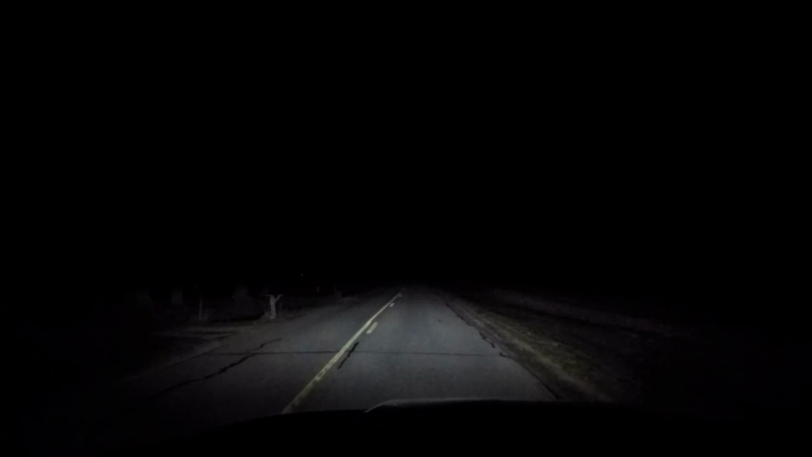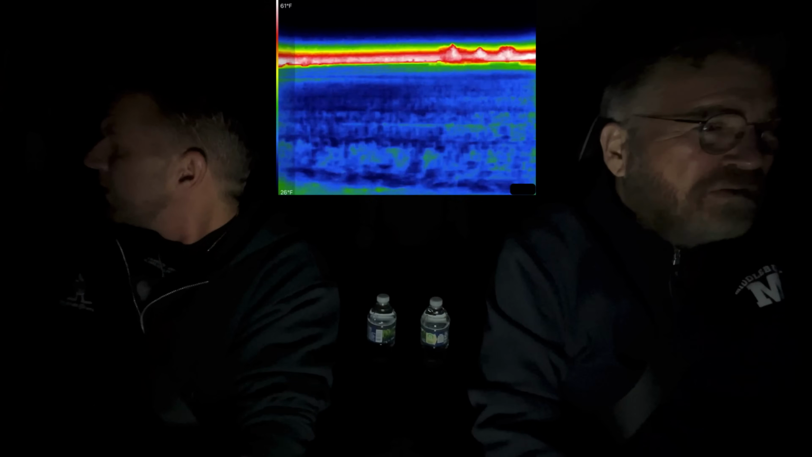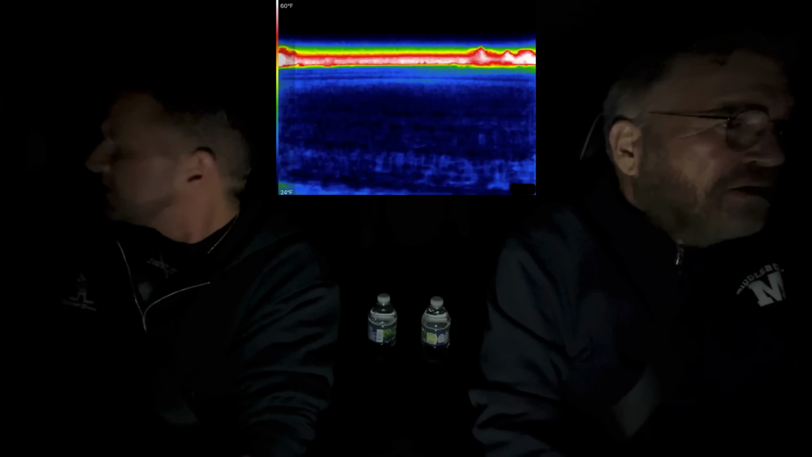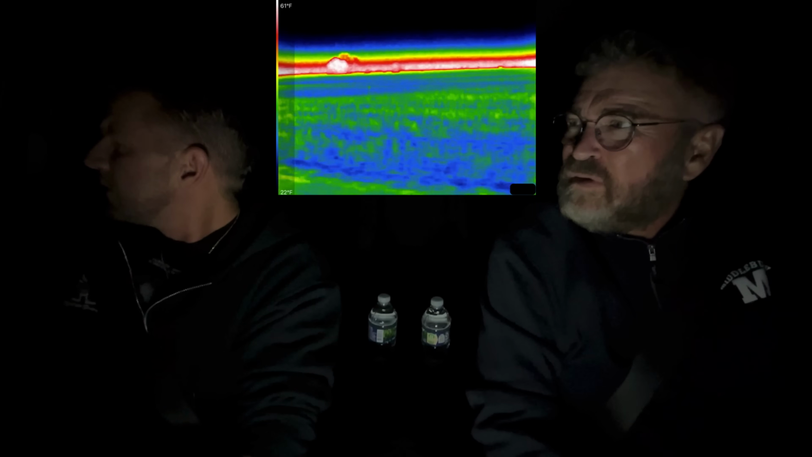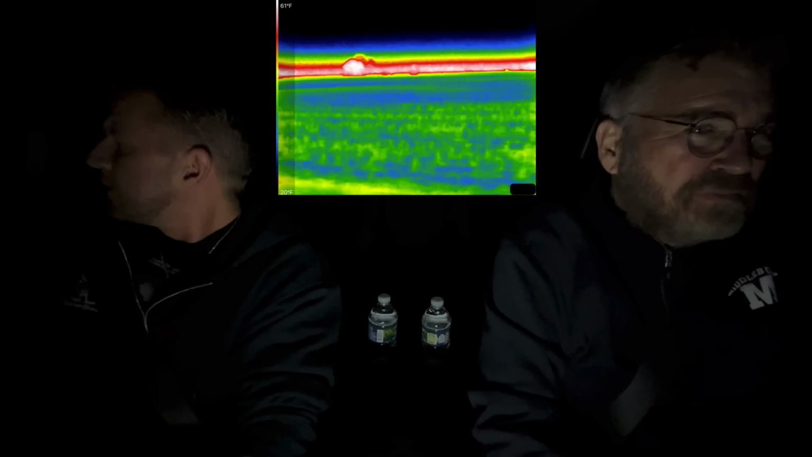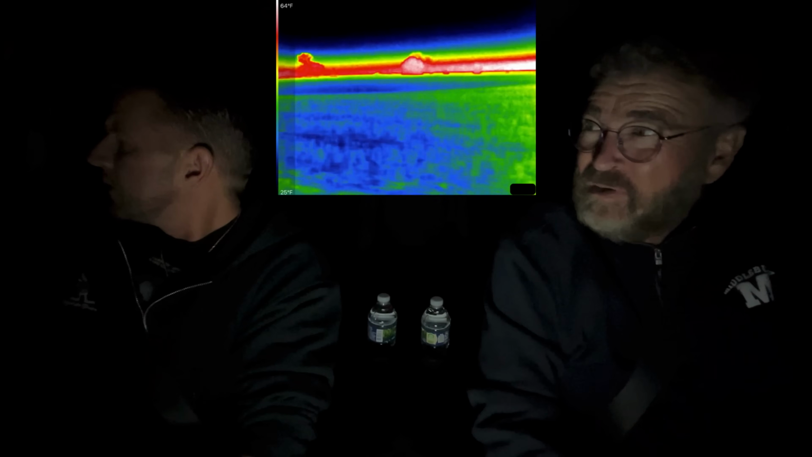Well, it would be interesting to see a deer or something just to compare, right? Give an example and show everybody what this thing can do. Because these thermal cameras are pretty sensitive and pretty amazing.